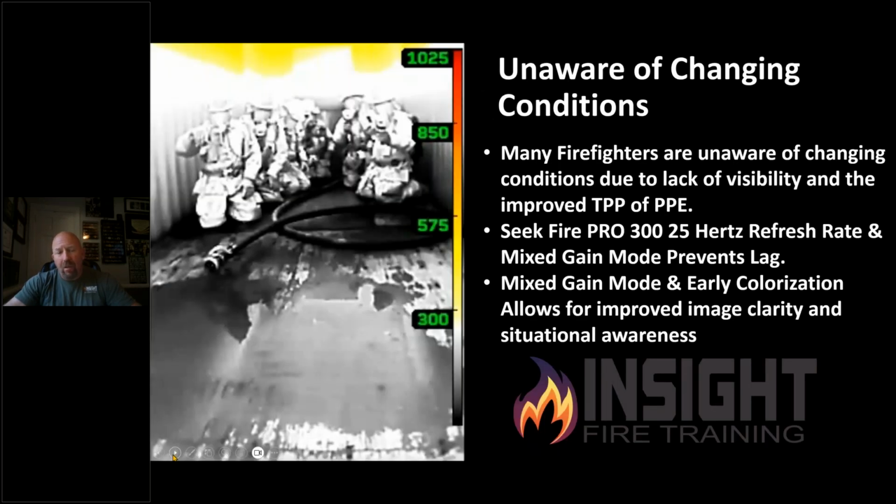Because here's my problem. When I read these NIOSH reports, there's two things that keep showing up. If you summarize everything together, they either were unaware of changing conditions, whether it's fire, or they were unaware that it was about to collapse. So if we give them this information, allow them to scan just before they enter each room, and get a quick intel of what they're getting into, they can figure out what needs to be done. If they need to enter that room, if they need to go a different way, close doors, whatever it may be, they use their critical thinking skills based on that data, put the camera down and go to work.